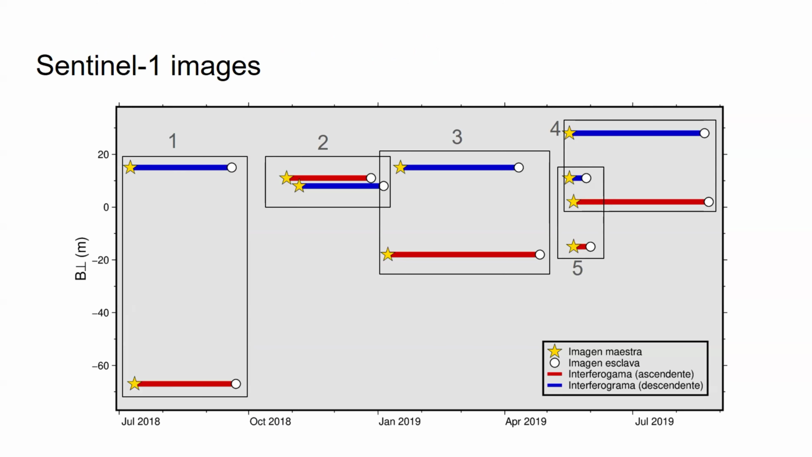I used images from July 2018 to August 2019, one year. And the idea is to compare ascending and descending interferograms and try to identify where it's located.